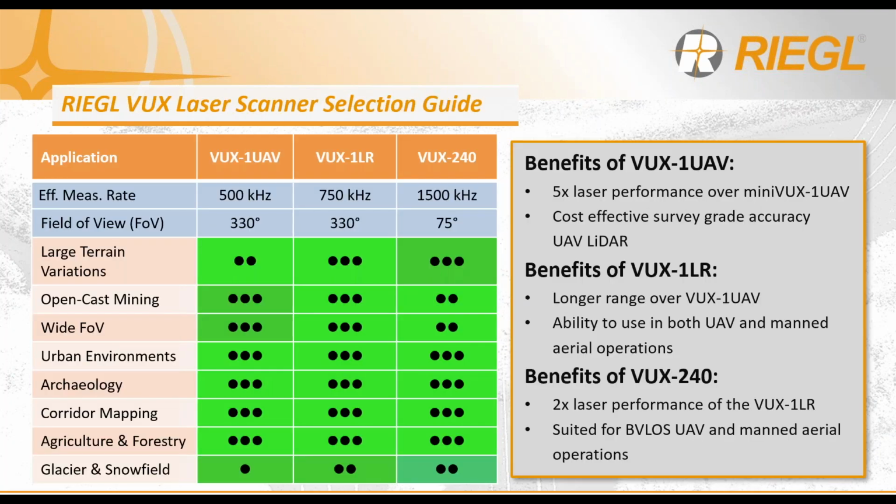After this overview of the VUX series LiDAR scanners that are available, how do you decide which one is best for you? Besides the size of the payload, the overall weight, and of course cost, it's really application dependent. It's not a one-size-fits-all, but it can be a one-size-fits-most, as seen on the table on the screen. In the end, it really relates to what weight you're looking for the payload, your ranging capability needs, and the resulting point density required for your projects.